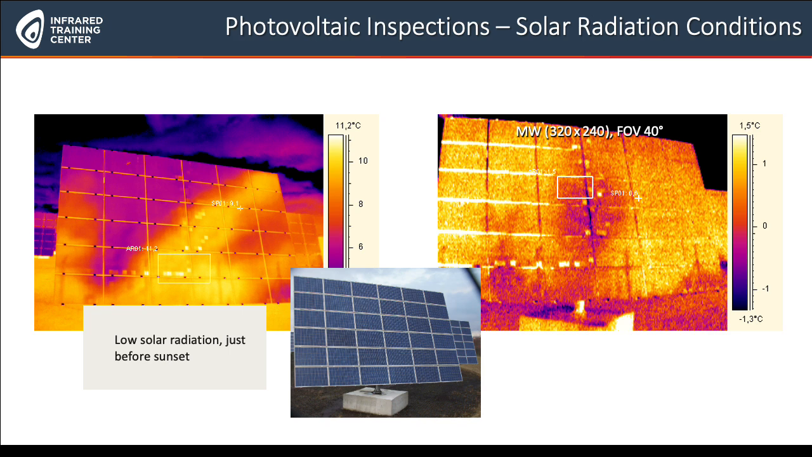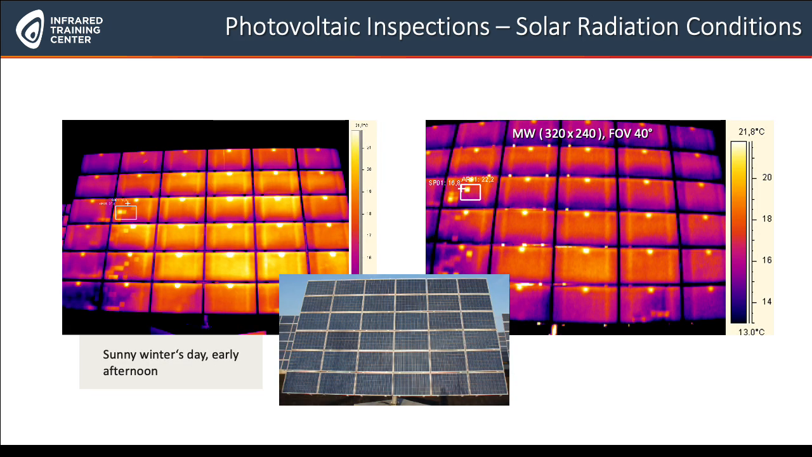The next example is on a sunny winter's day, like today here in Germany would be a perfect example for that. In the early afternoon, so the light is not so strong anymore. The sun is already going down a little bit, and you can also see the different types of images here. They are a bit more similar now, the long wave image compared to the mid wave image. And you can see on the photo that the sun is already in a much lower position in the early afternoon.